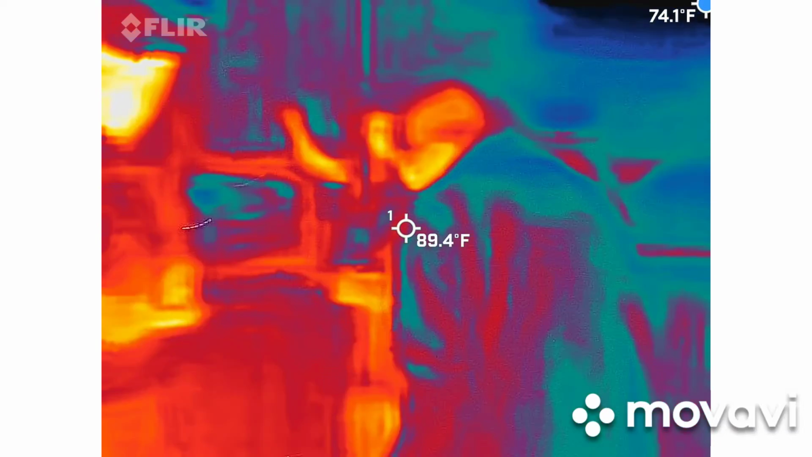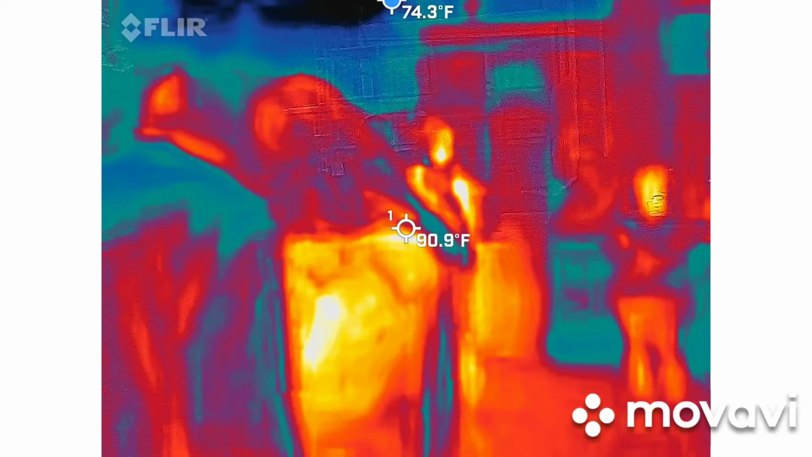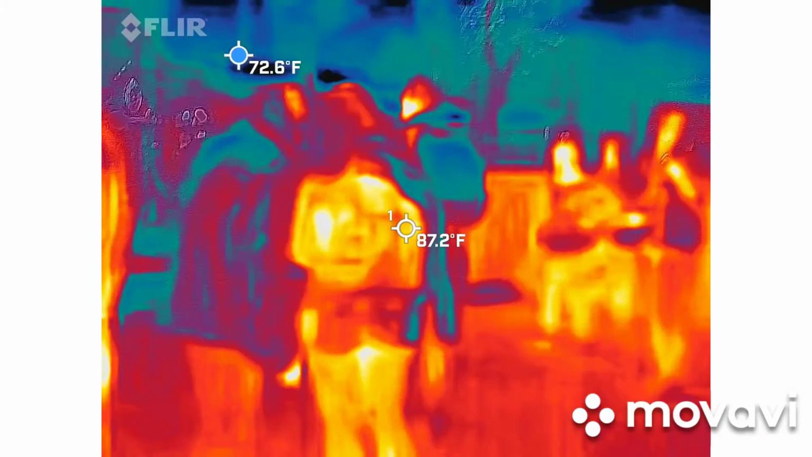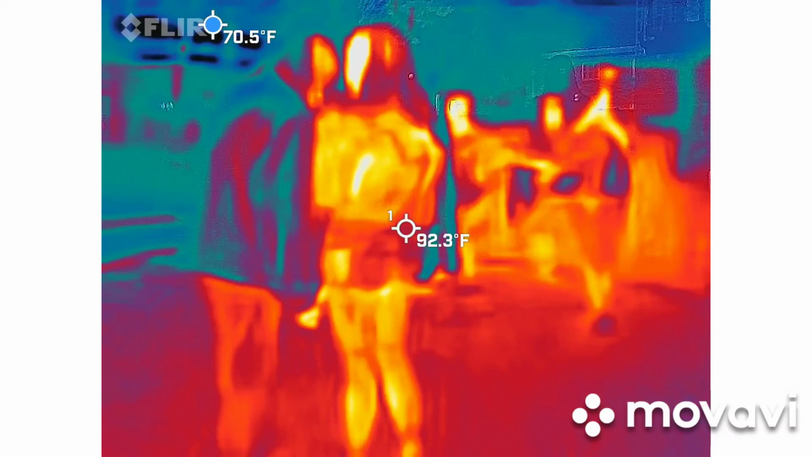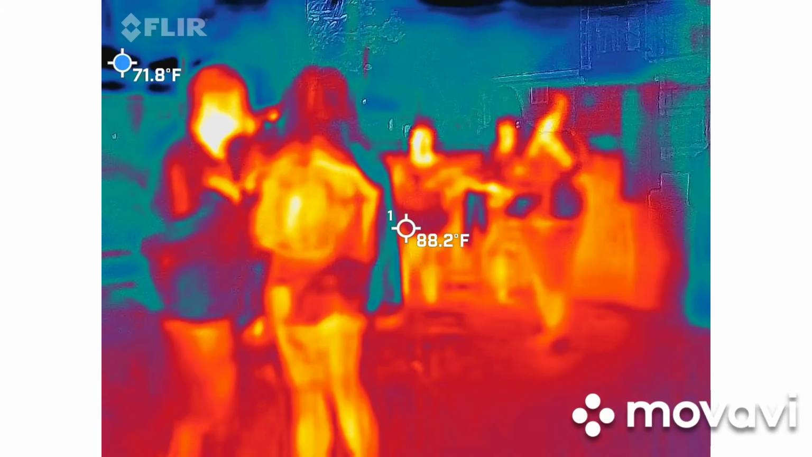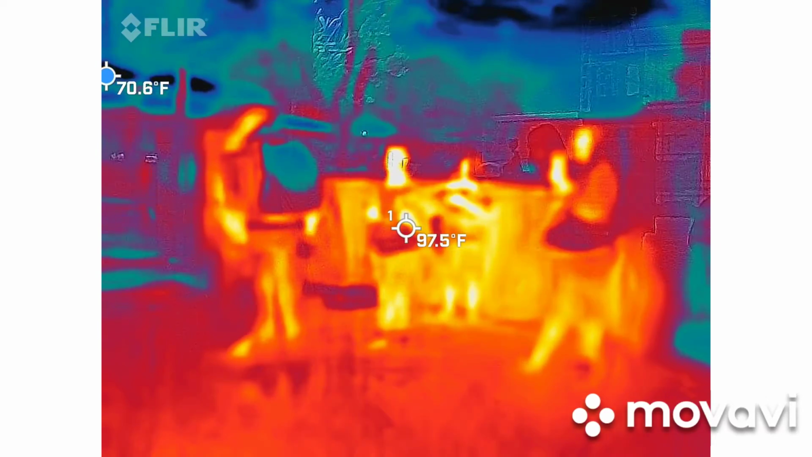You heard 16 as well. No. She wasn't 16. She doesn't want to tell us. He just said she wasn't 16. How many kids did she have? 1, 2? She had one Charles and she has more, but he didn't say how many.